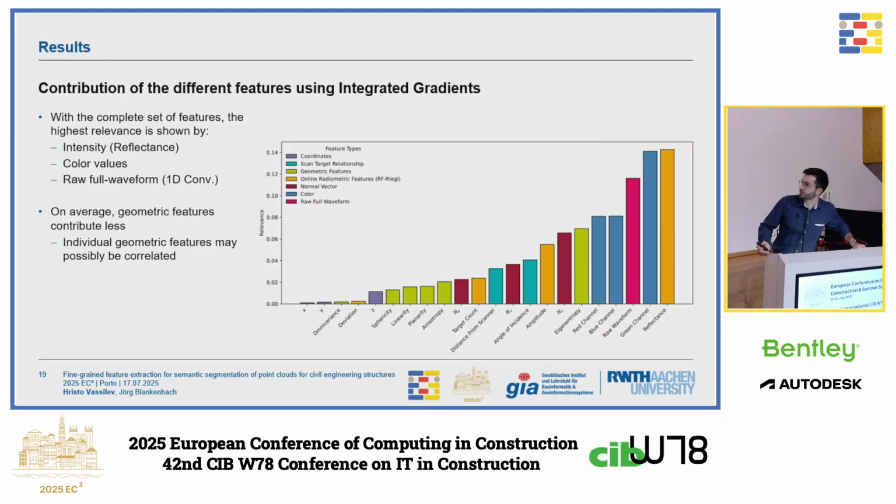And if we now visualize that over our entire data set, we can see that, not very surprisingly, the network concentrated mostly on the intensities to classify the materials and on the colors. Especially the green channel had very high gradients, but also our full waveform contributed a significant amount to the network output, which indicates that if it is available, it is also used for the output.